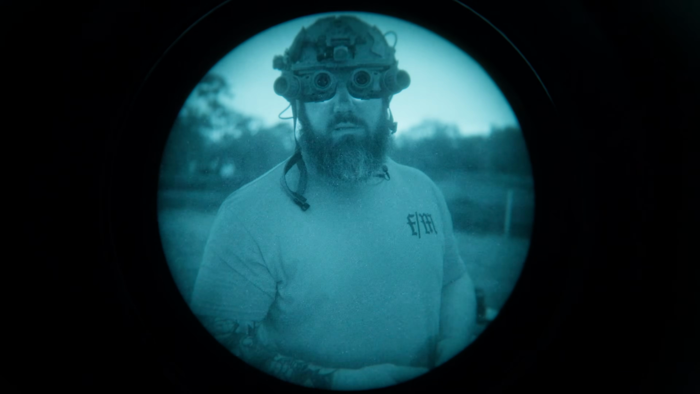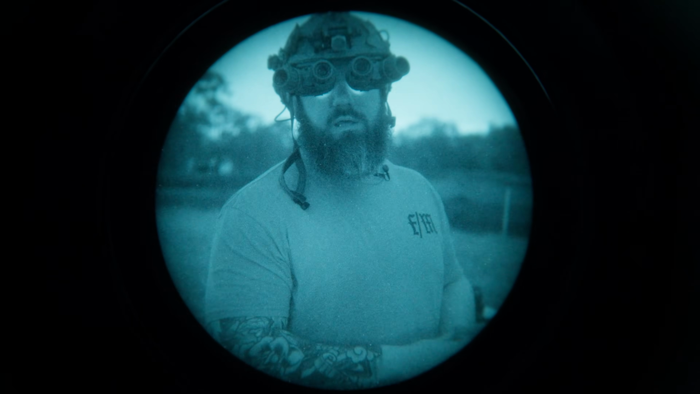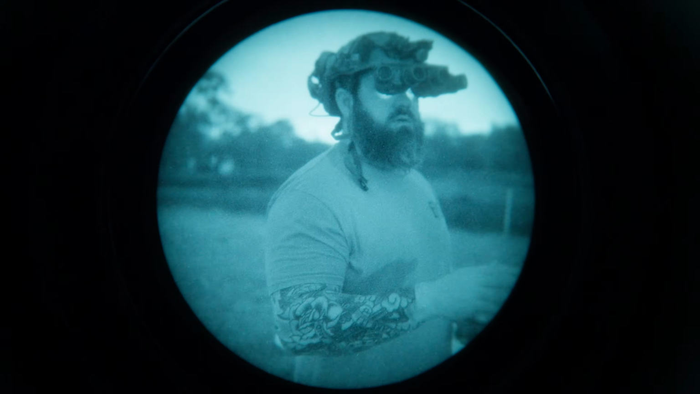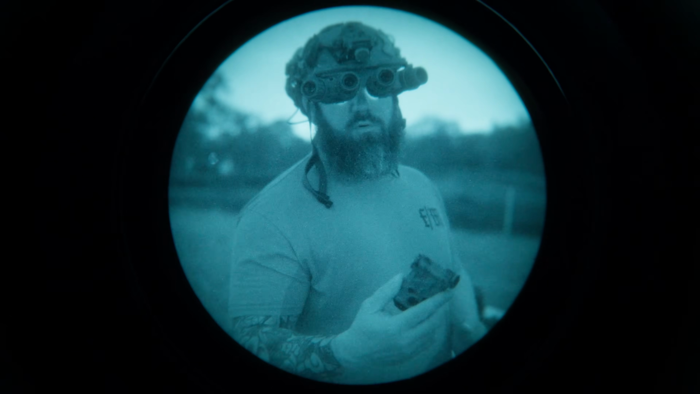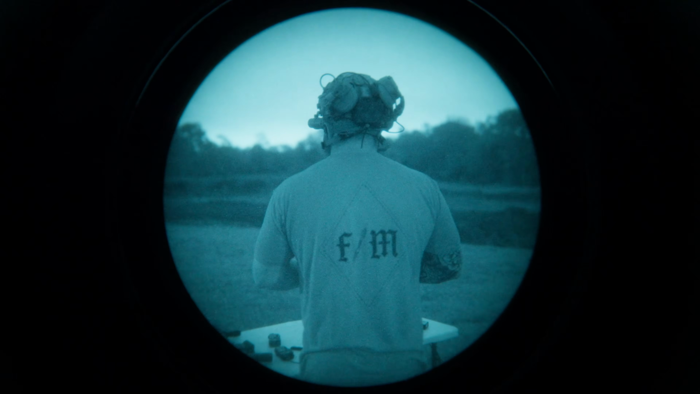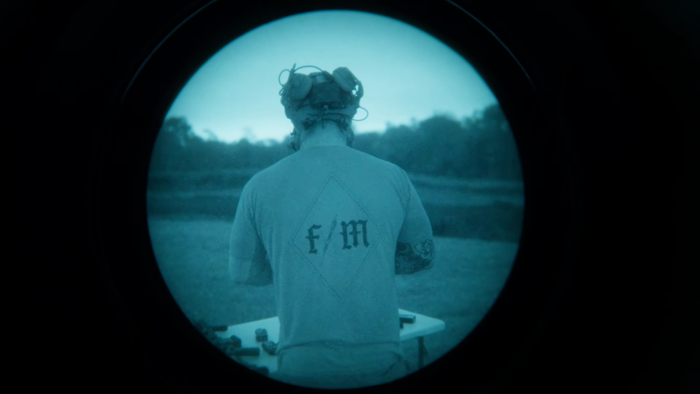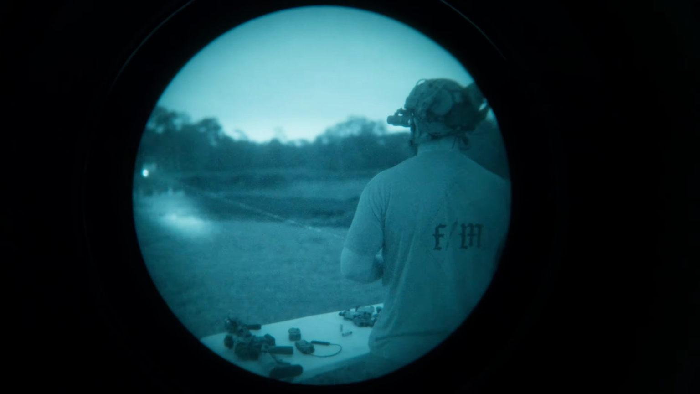I think it is, but anyway, take everything you see with this thing with a grain of salt. The final product may be slightly different. It is a full power variant. So go right to full power.